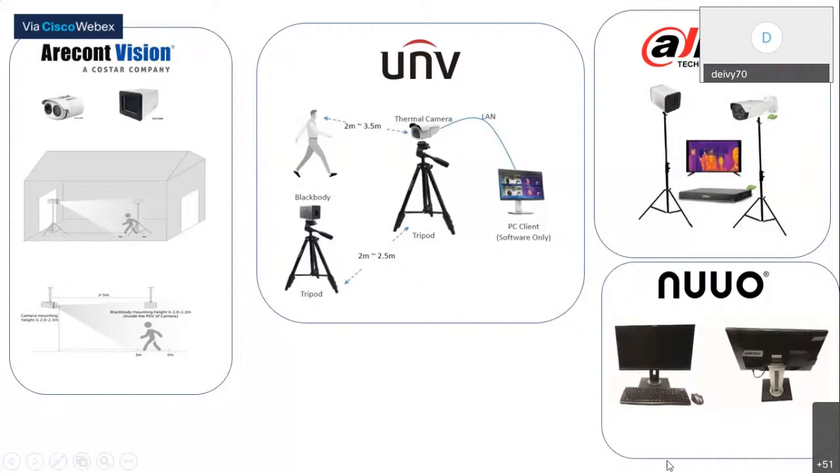And for the small Newell, the Newell is a little bit more of a closed system. This is the whole Newell setup. It's just this monitor and the screen. The camera actually goes on the other side of the monitor, so somebody like a security guard can keep an eye on the monitor and check any incoming person.